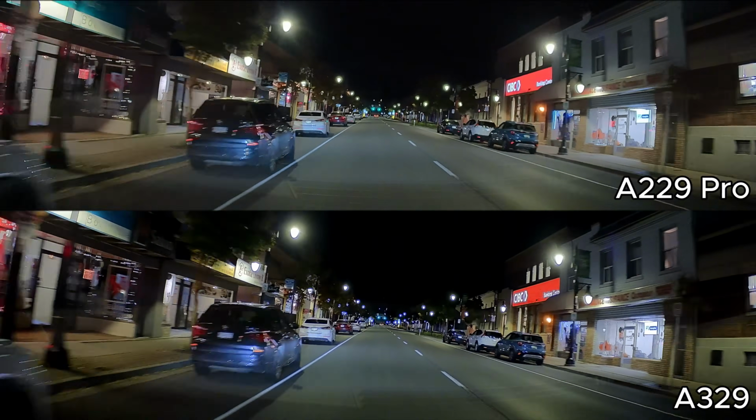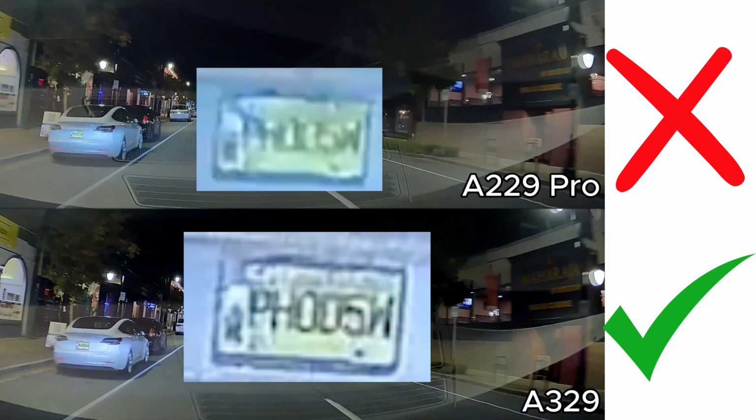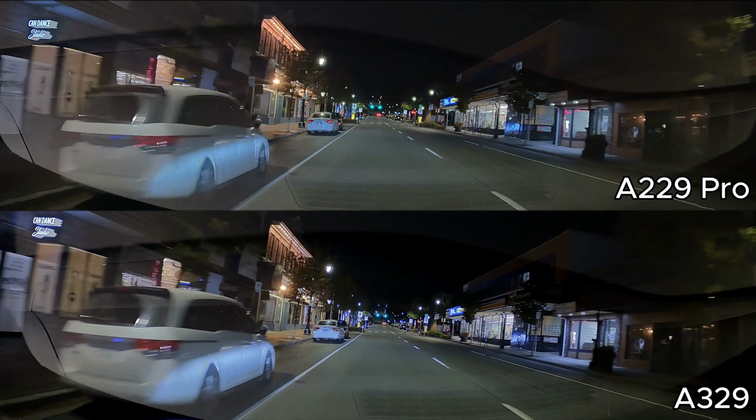And now we're coming up to a Tesla Model 3, which has that epic green British Columbia license plate, which is very hard. We have a lot of dash cameras on the channel that have a hard time picking up this license plate, and the A329 does pick it up. Keep in mind, we're going about 40 kilometers an hour, 25 miles per hour for our American friends who like to watch the channel.